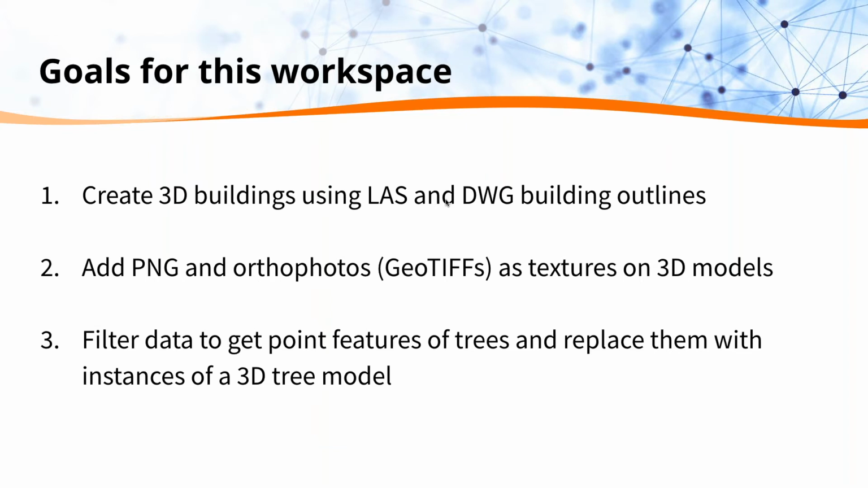So I've got 3 goals for this workspace. The first is to create 3D buildings using the point cloud and the DWG outlines, where we're going to extrude the outlines to the height of the building using that LiDAR information. Next, I want to add PNG and ortho photos, so the GeoTIFFs, as textures to the 3D models. We'll be using that wall texture for the building walls and the ortho image for the roof.